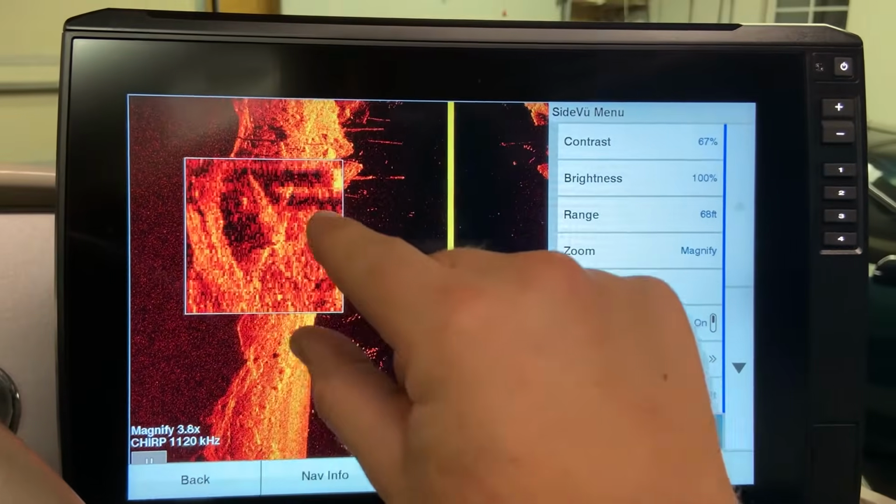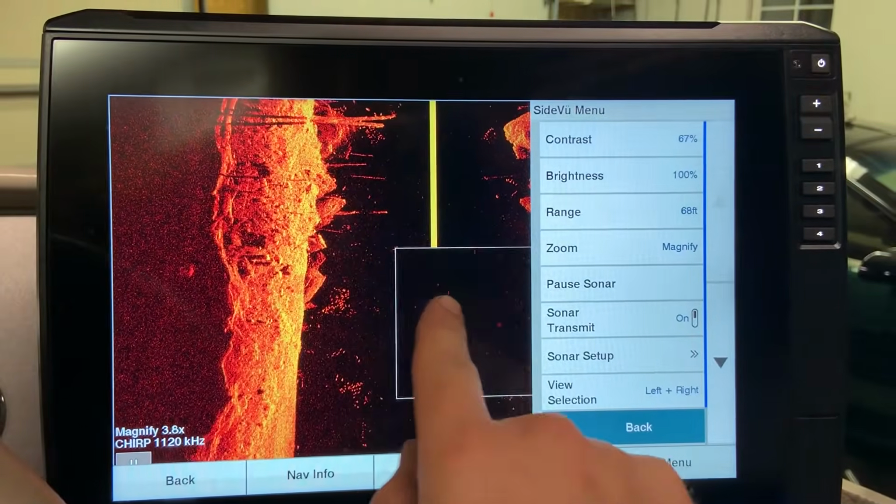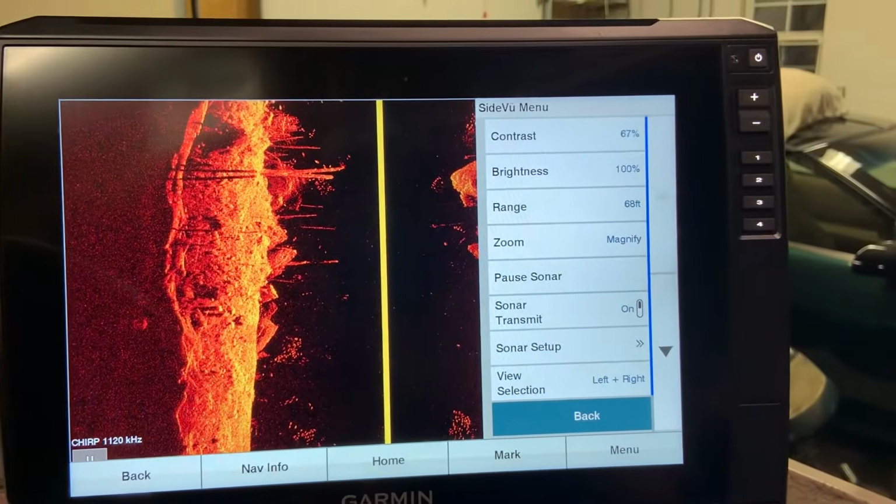You can magnify that area to see, and you can move it all around the screen. It's pretty handy, really cool for screenshots, and then you can unpinch it to get rid of it. That's what the magnify setting does.